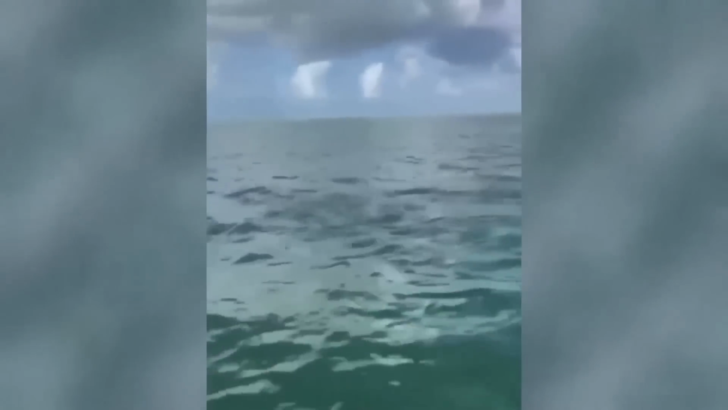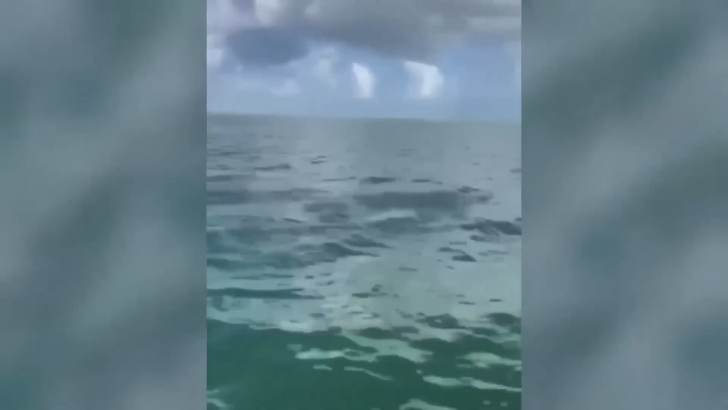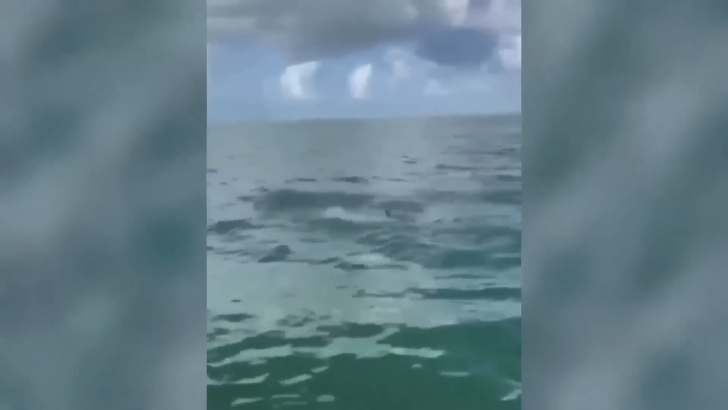They have also been observed even in captivity doing this. While the exact reason isn't fully understood, it may be linked to some type of social engagement or just playful behavior. But we do know it highlights the dolphin's intelligence.